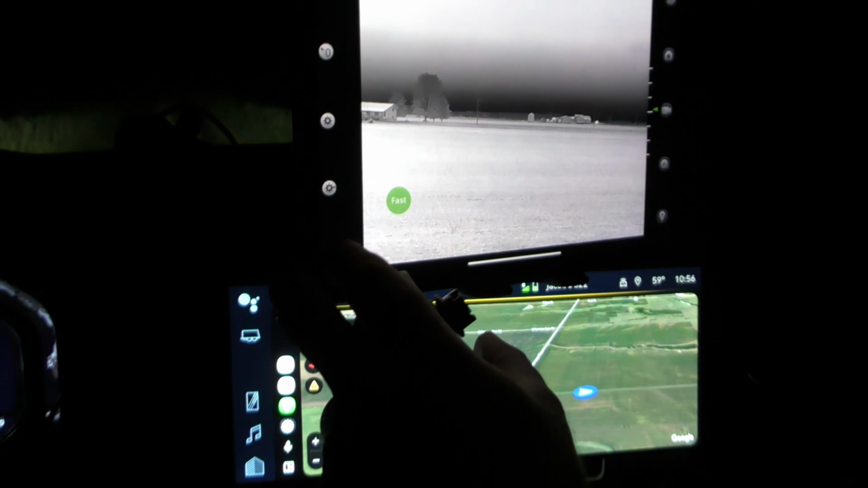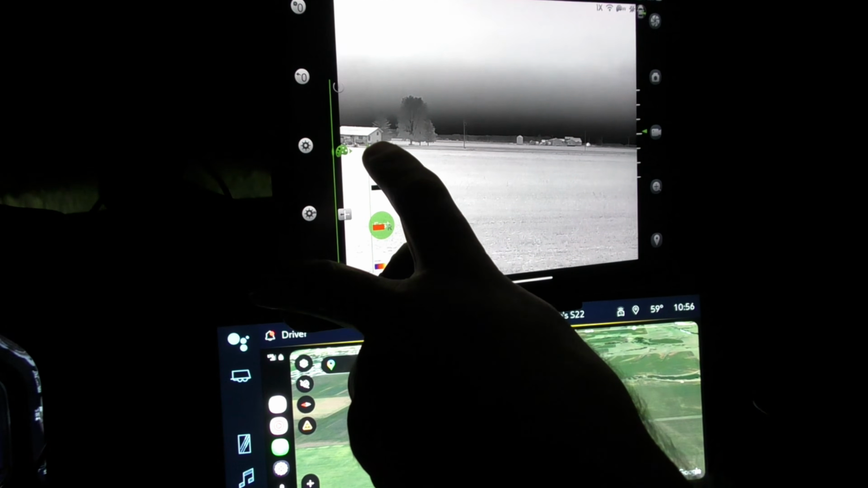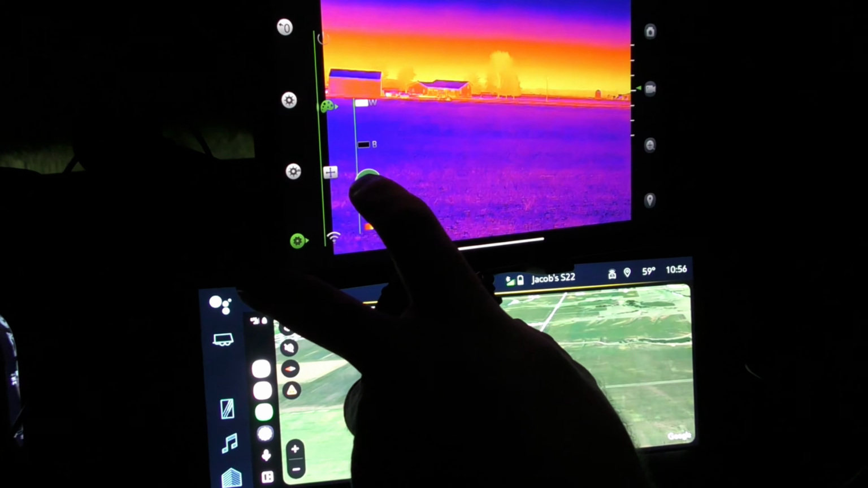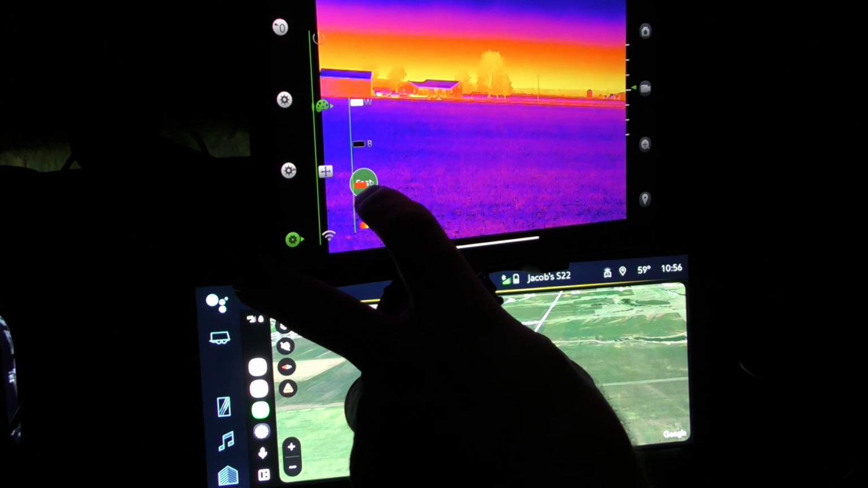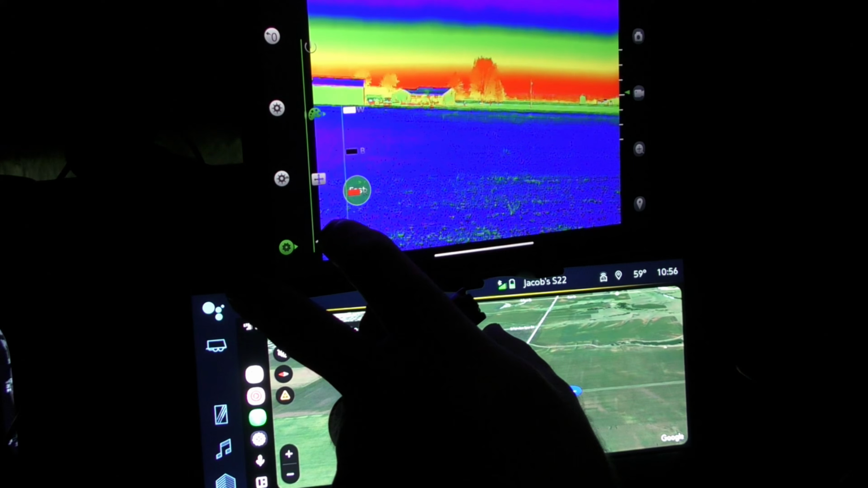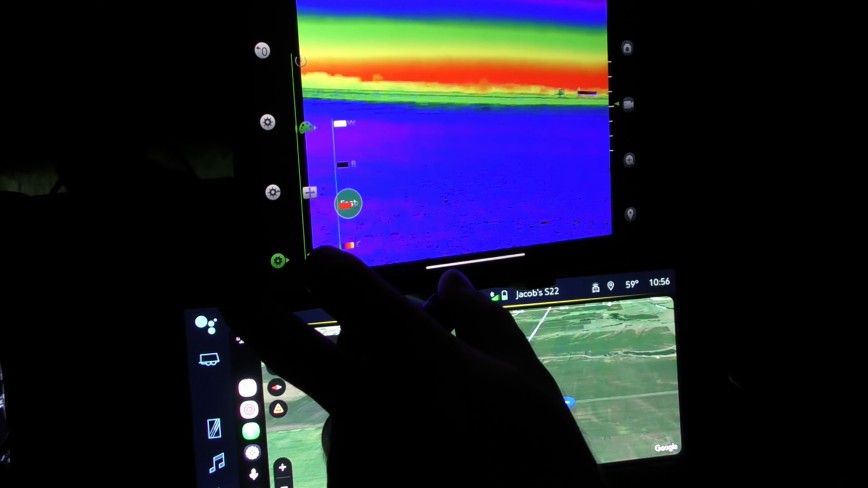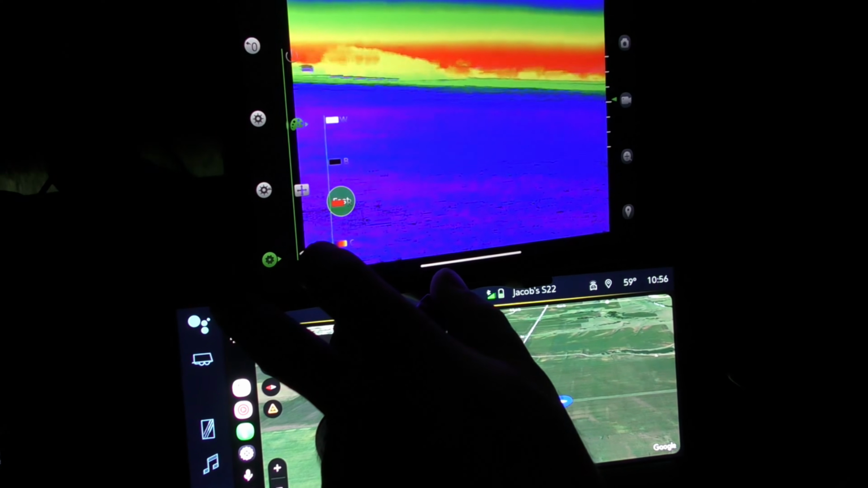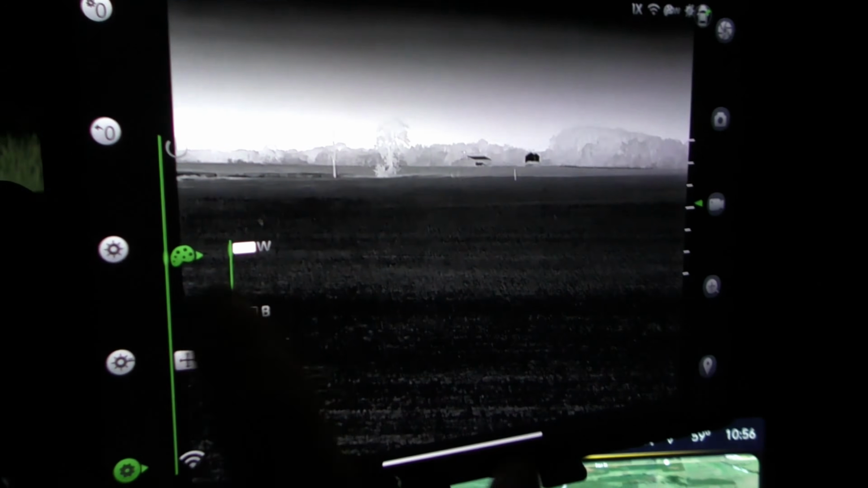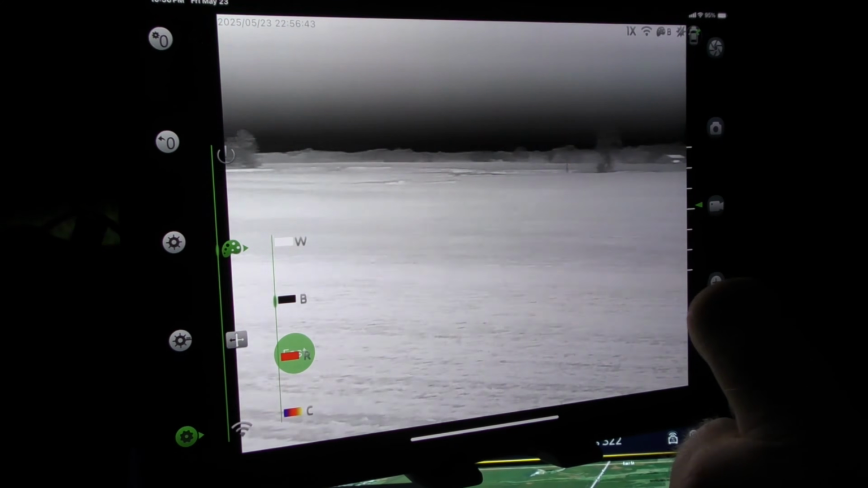Go through little color palettes here with you guys. So right now we're in black hot. Flip it over to white hot. And it's got, I'm gonna call that, I don't know what you call that, a violet or a red hot. And then this one makes everything look really grainy. Probably won't use much of that color palette. White hot and black hot seem to be the best. I like running it in black hot. Brings everything a little brighter on the screen.